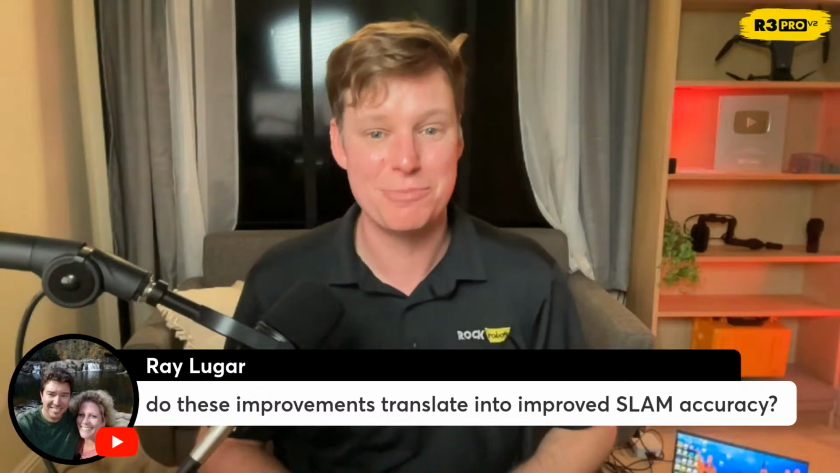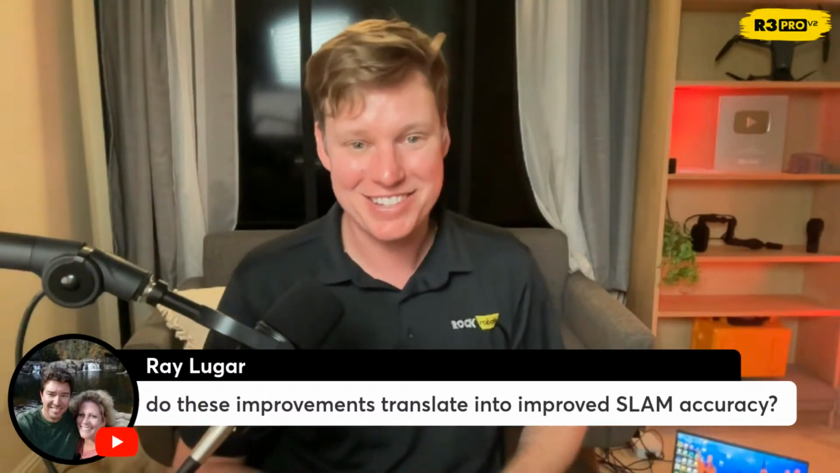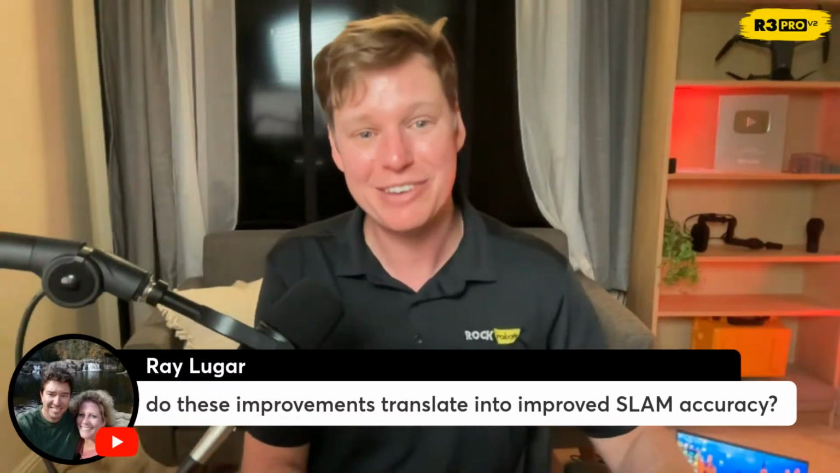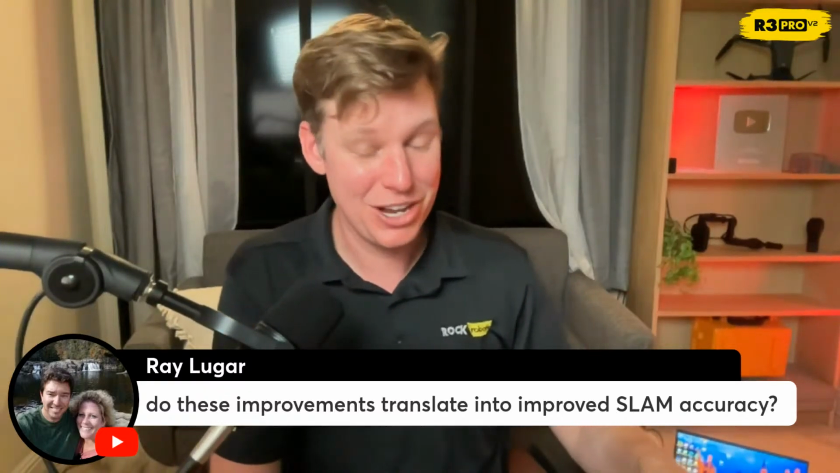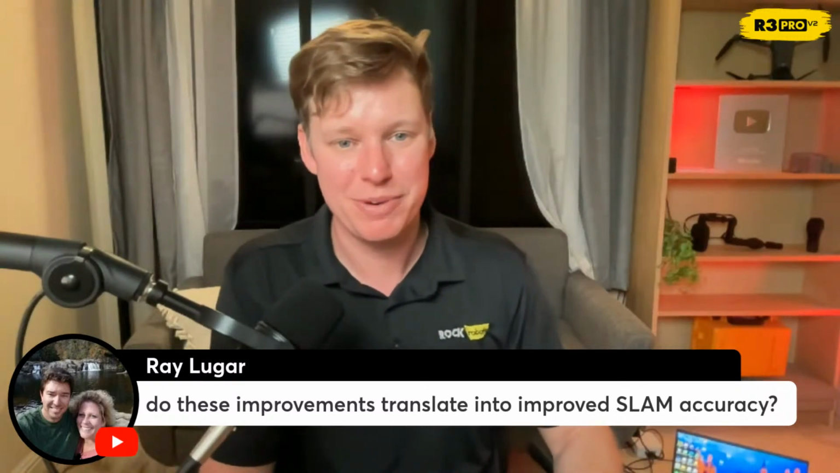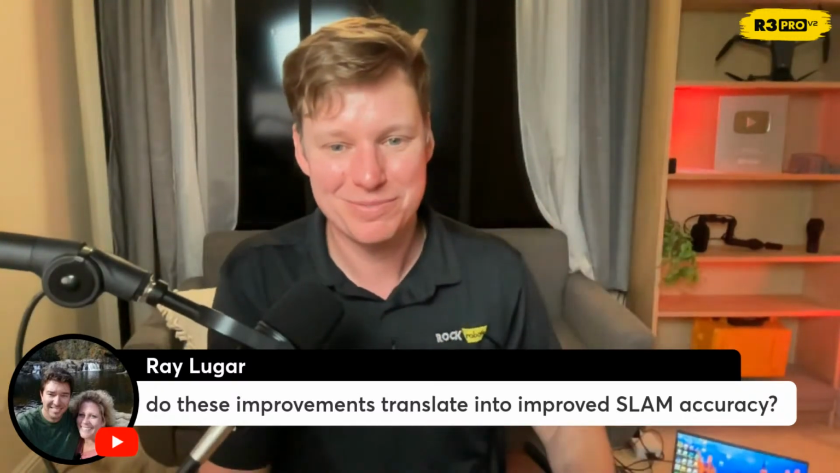Do these improvements translate into improved SLAM accuracy? They do. Yes, everything's better. That's what we've been saying internally: literally everything gets better. So it definitely does. SLAM's better, mobile's better, aerial's for sure better. Everything's better.